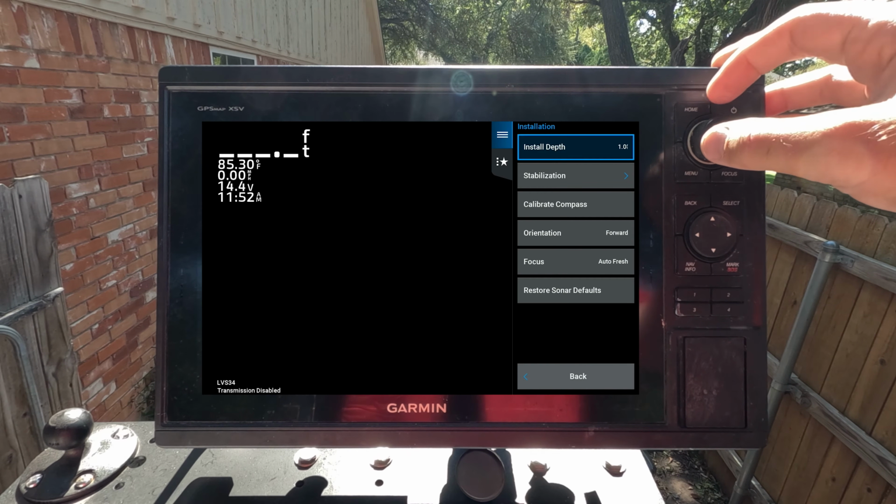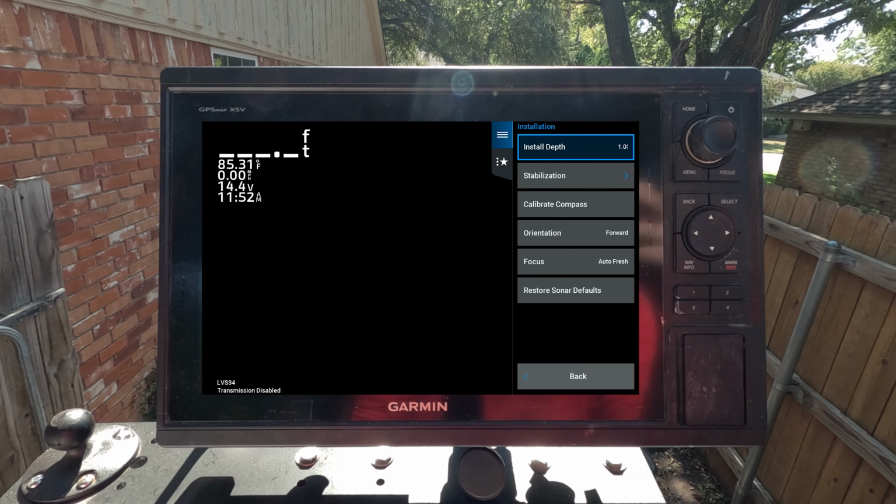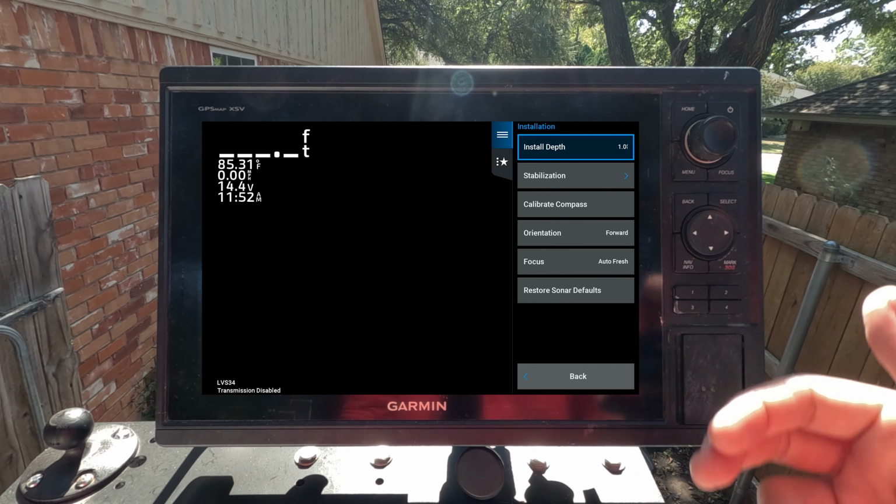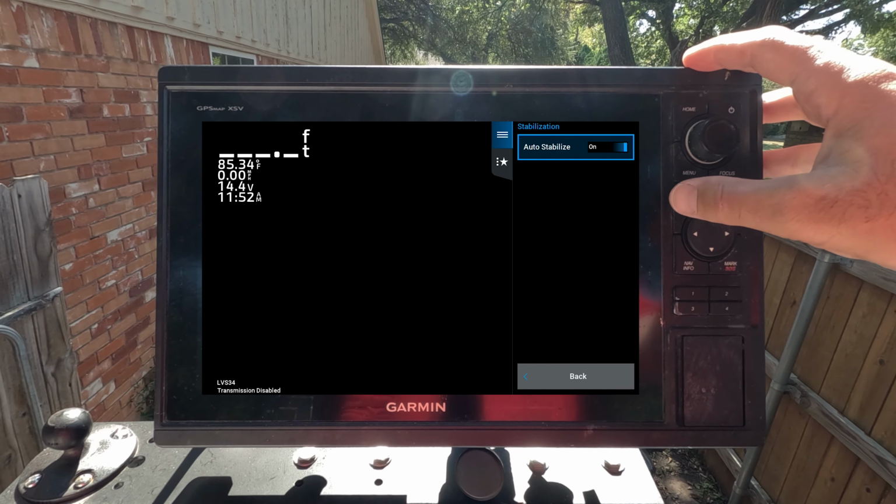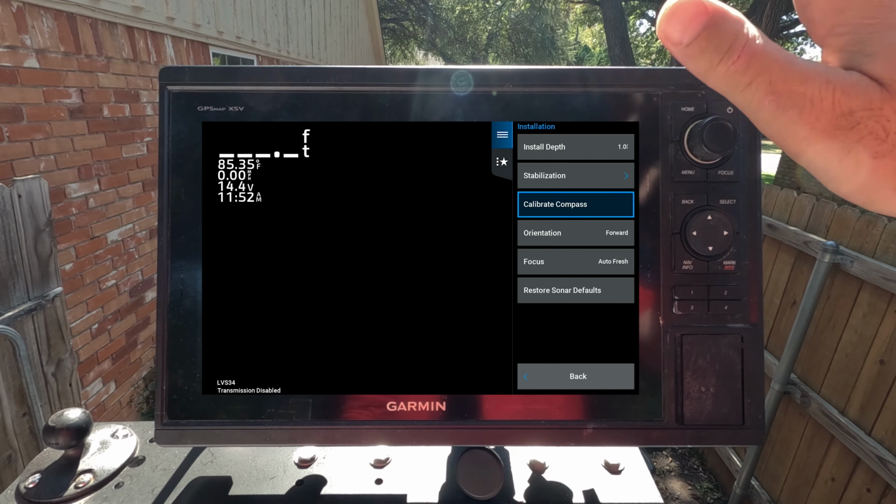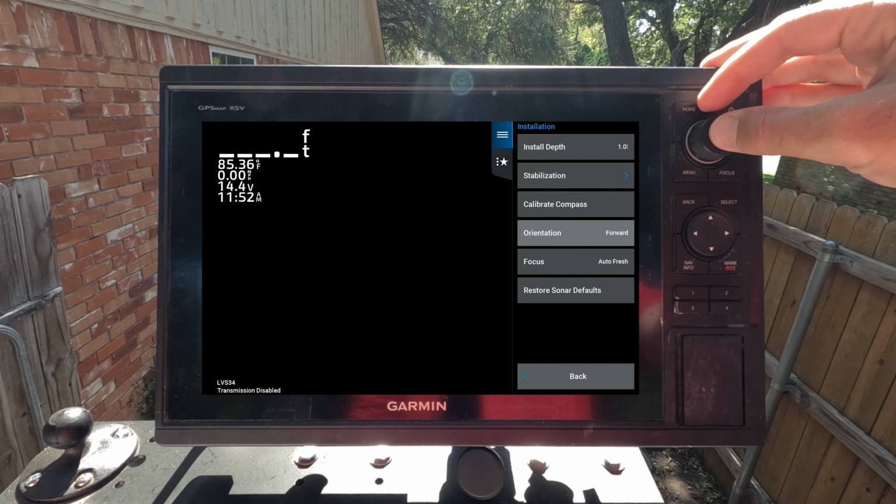Under the installation tab, install depth. This is how far down your transducer is in the water. This only really affects accurately reading depths and distance on your graph. You do want to measure this the first time out, but after that, it's pretty much the same. Stabilization is on auto. This is if you want to recalibrate your compass, which you do sometimes. I'm kind of going to show you a trick to get out of some of this calibration stuff.